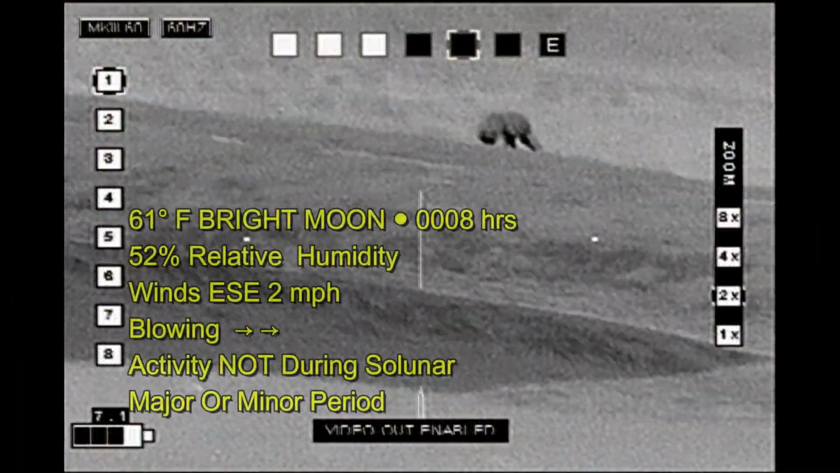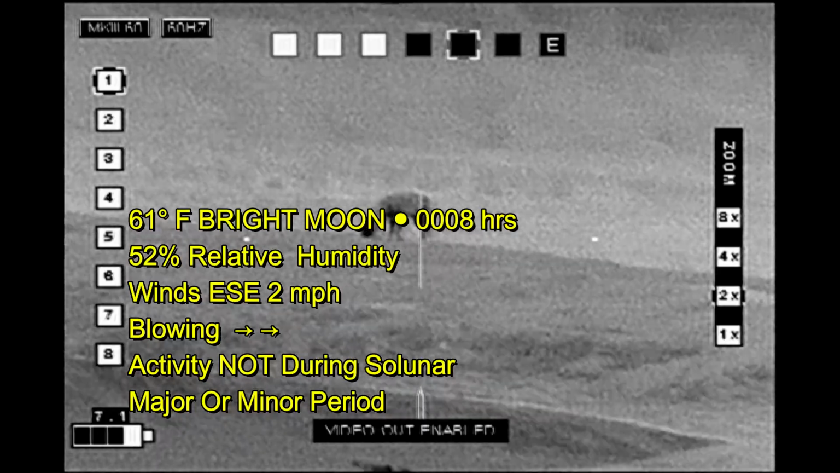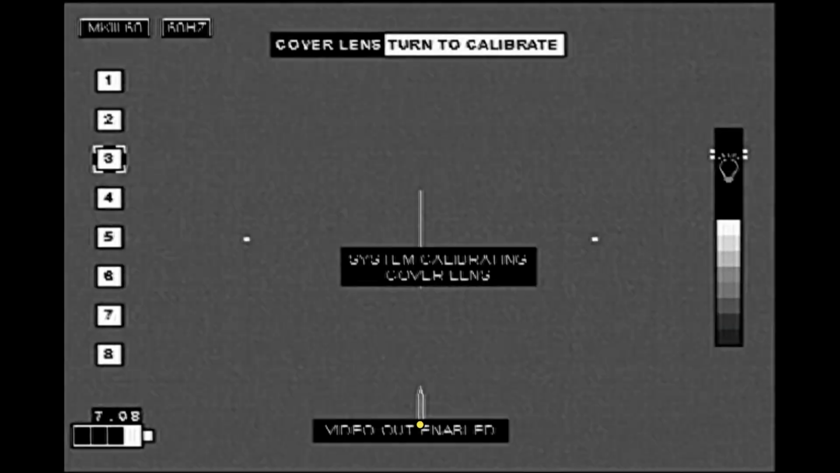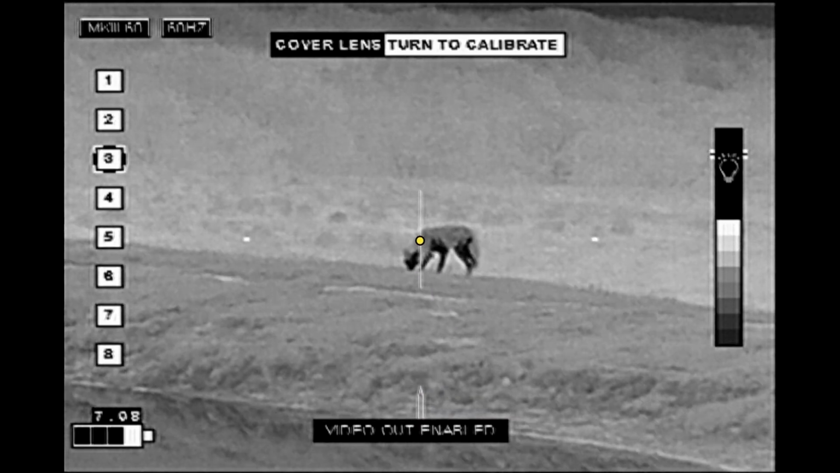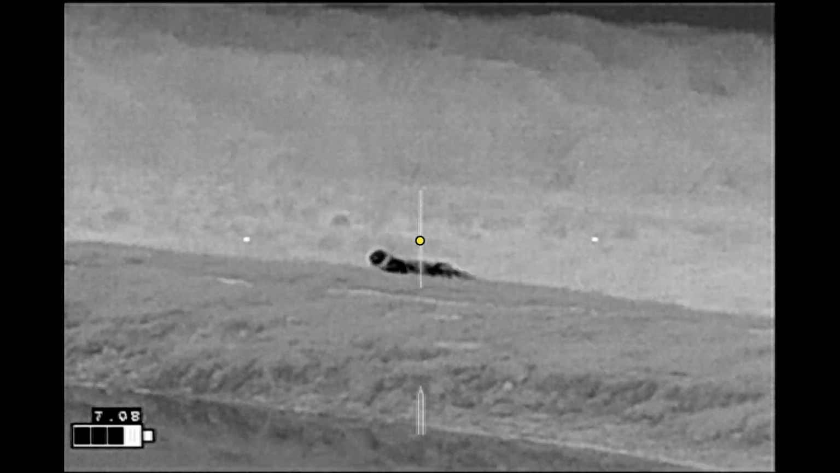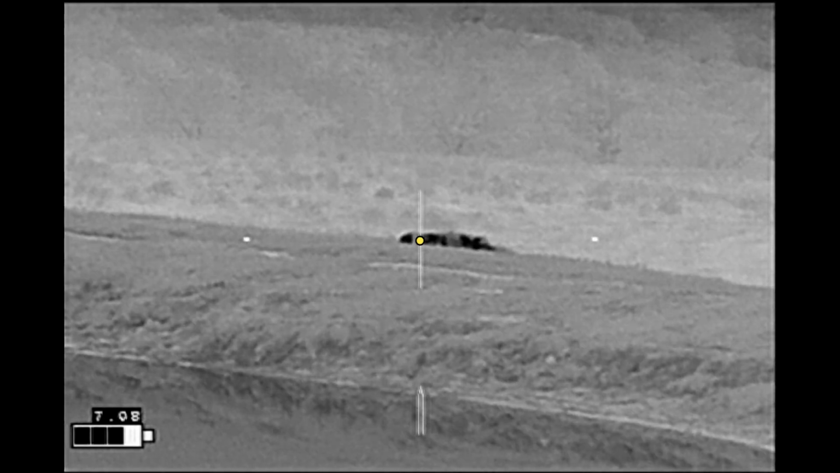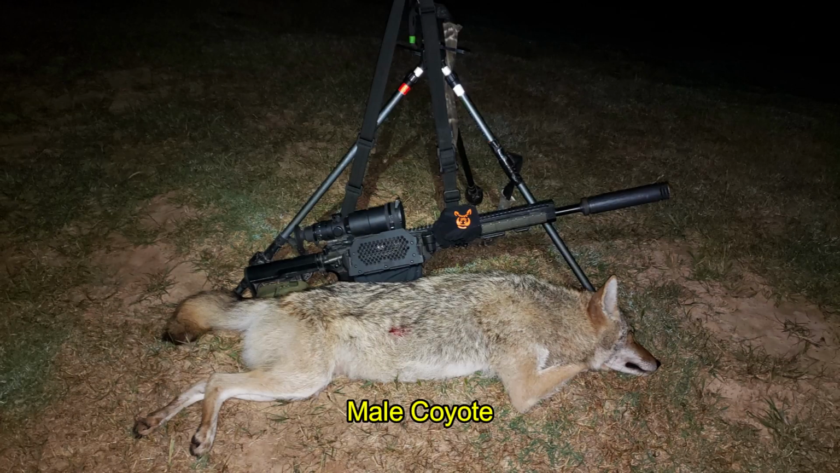So I took off again. Saw this coyote coming in from another pasture. Met it here above the tank. Fortunately, he stood still for me. And that was the 3rd confirmed male coyote for the night.